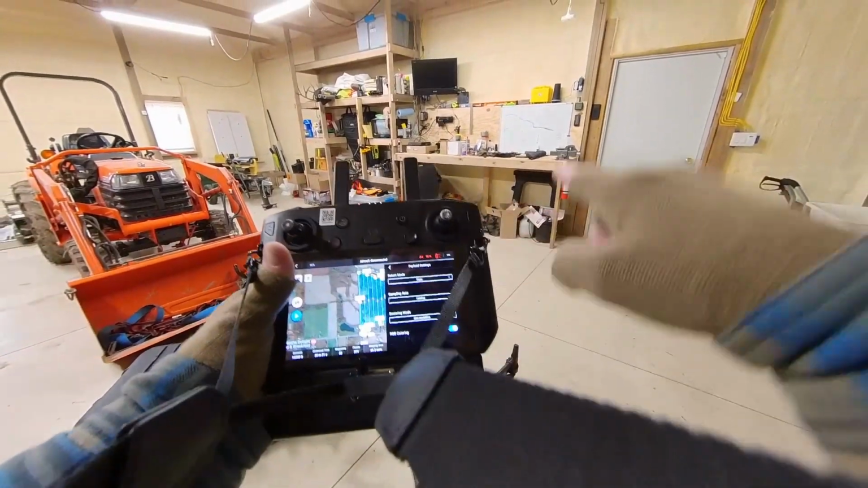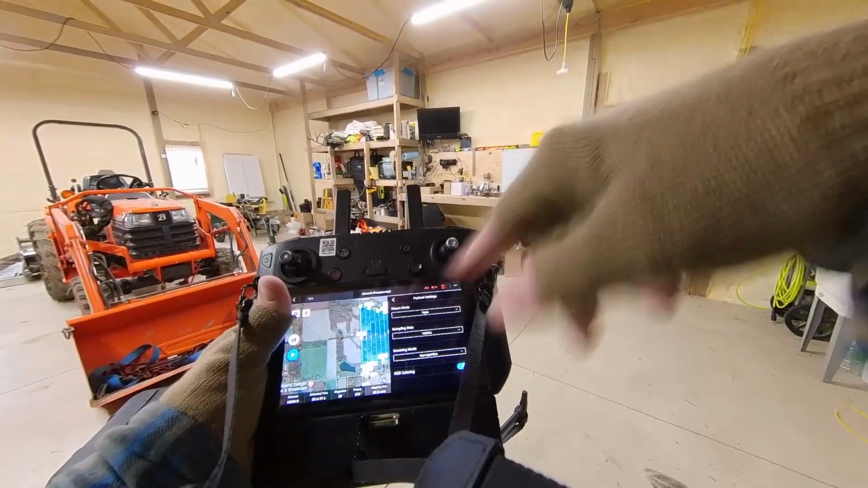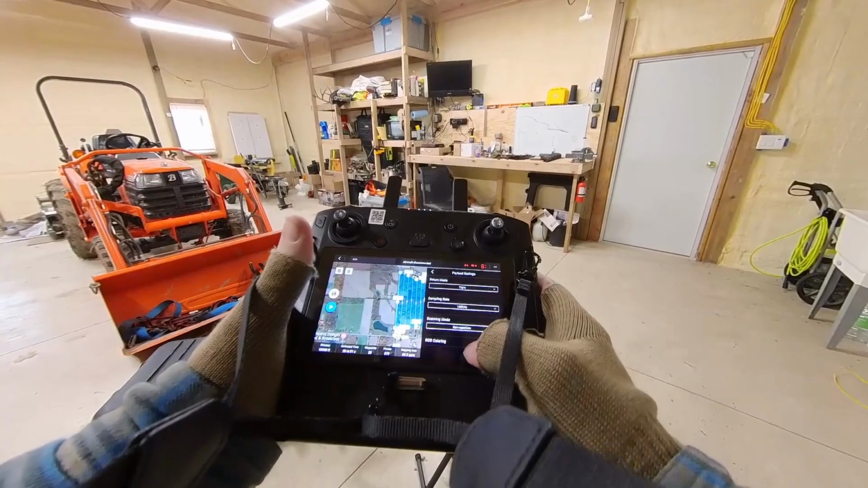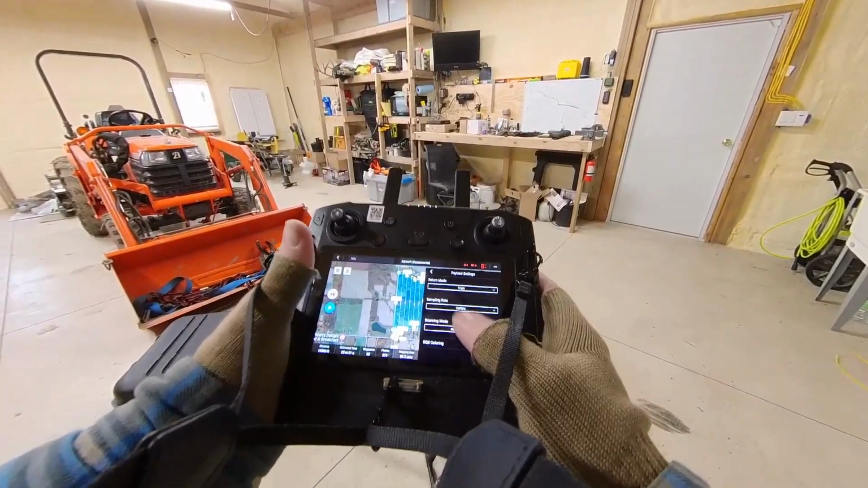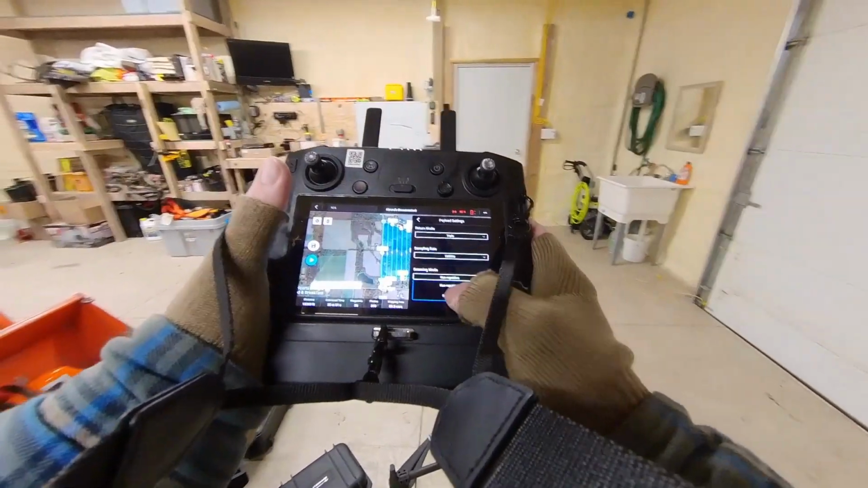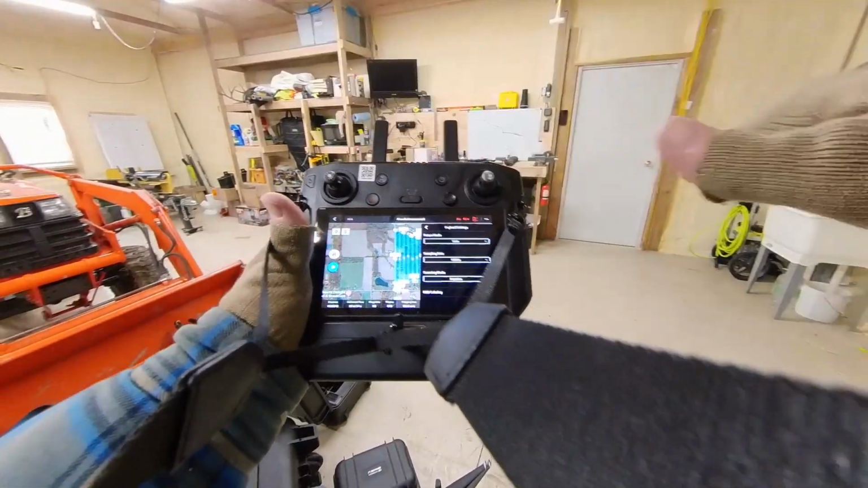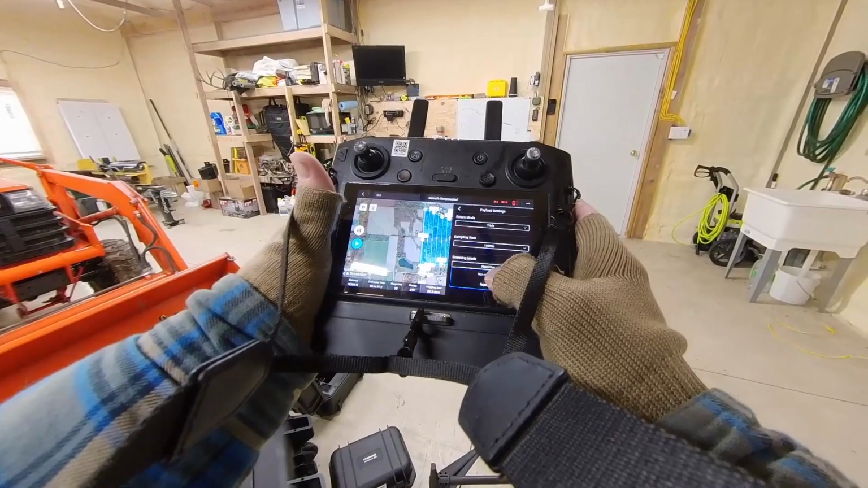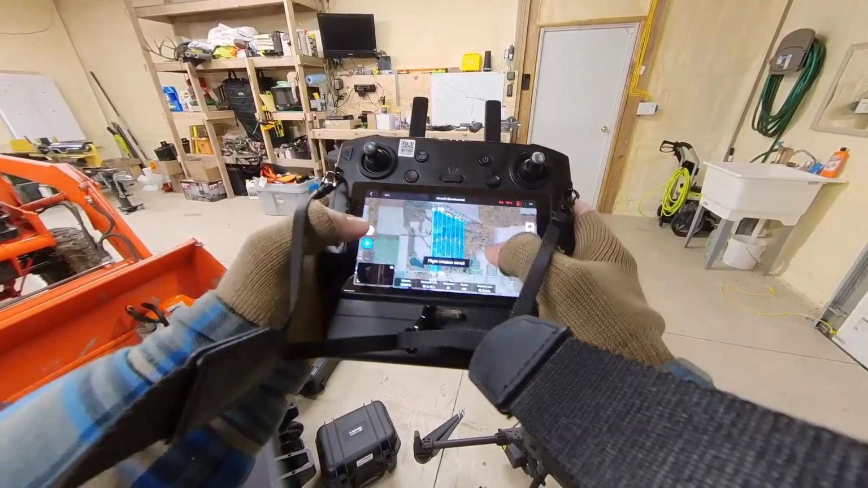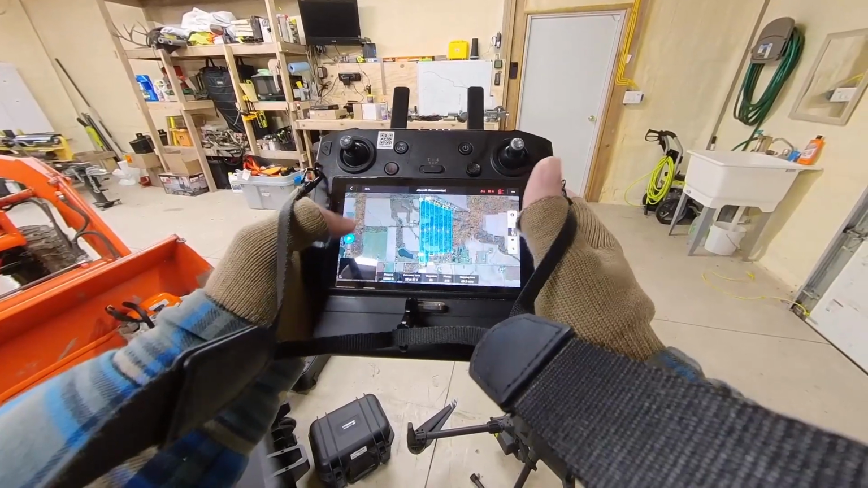Non-repetitive, it scans like in a flower pattern almost, like going around in circles. Have you ever seen like a spirograph? That's kind of what it looks like. And that's good for doing woods and stuff like that. If you had like a big open area, you could just do repetitive and it'll scan back and forth in a line. But we're gonna leave it on non-repetitive. And then we're gonna save that. And we're gonna go outside and we're gonna fly.